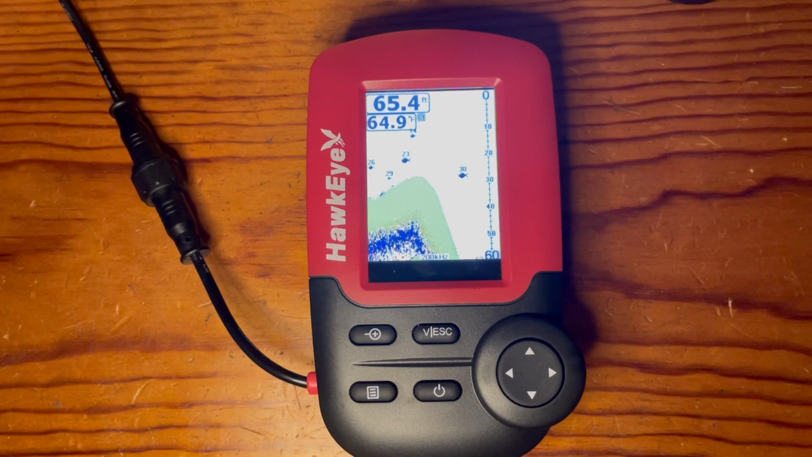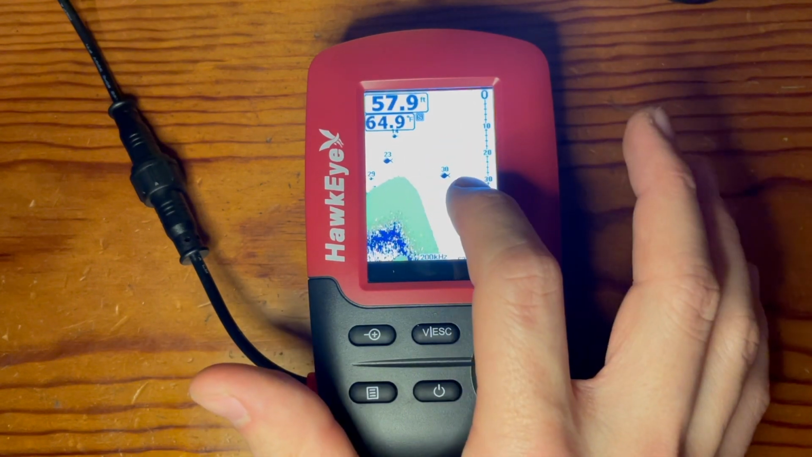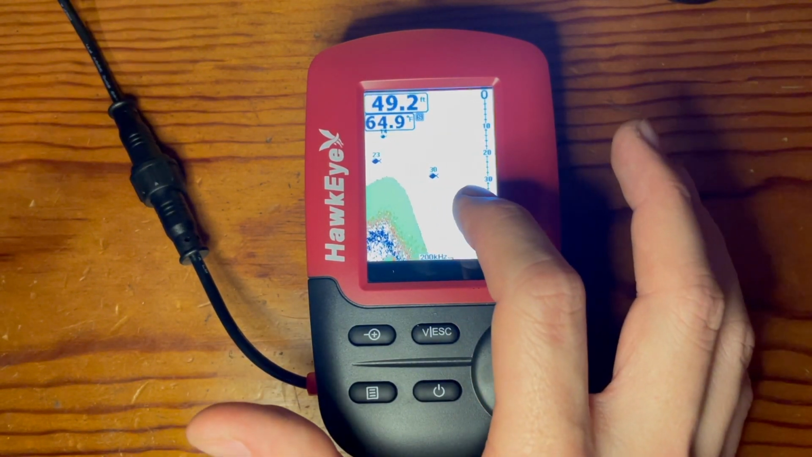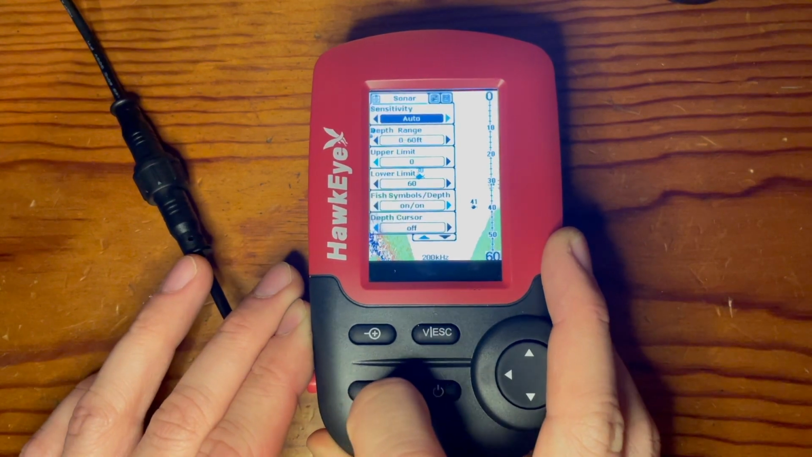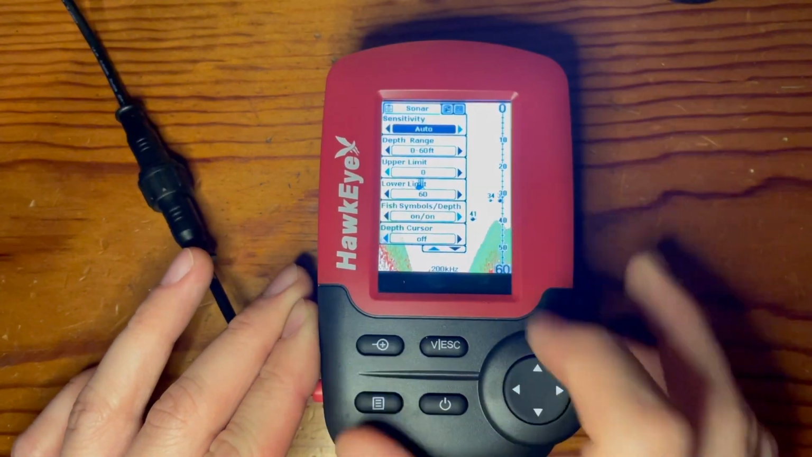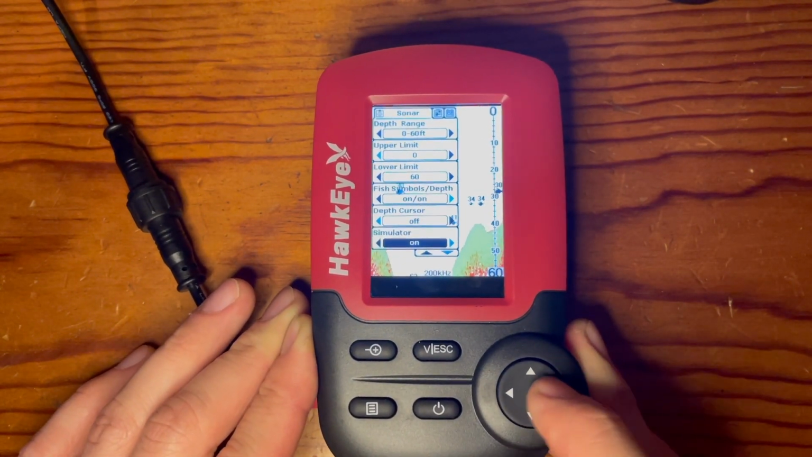So there is a depth cursor feature, which provides a horizontal line with a box, and then the exact depth that that line is at. And it'll allow you to kind of pinpoint the exact location of something depth-wise. So you just go to your menu by selecting the menu button here, make sure you're in sonar, and then go down to the depth cursor. And then you can select on or off.